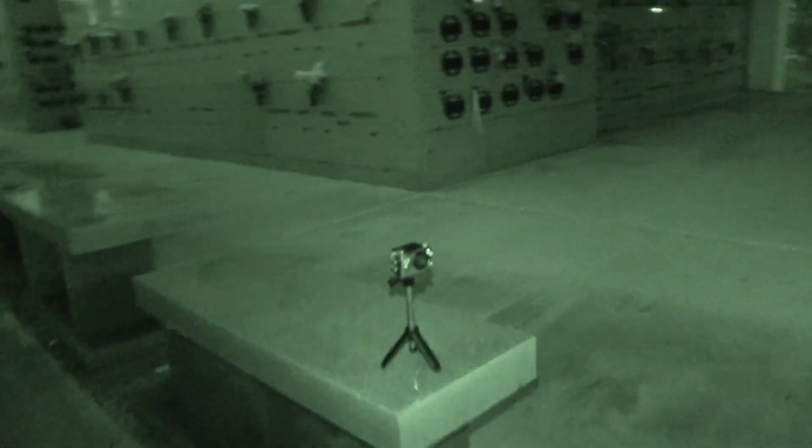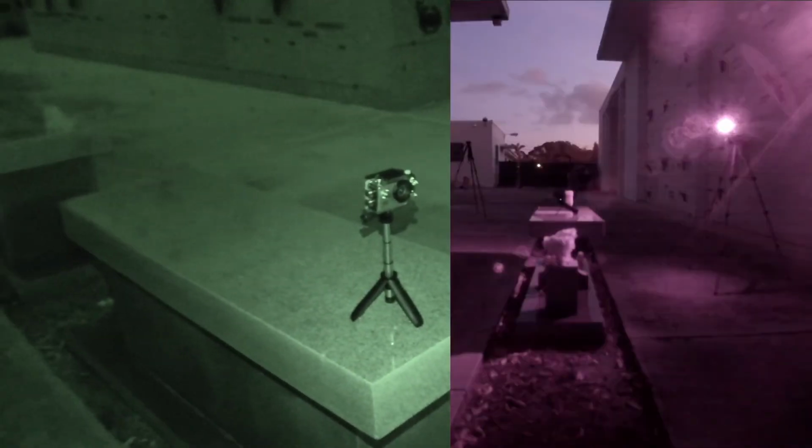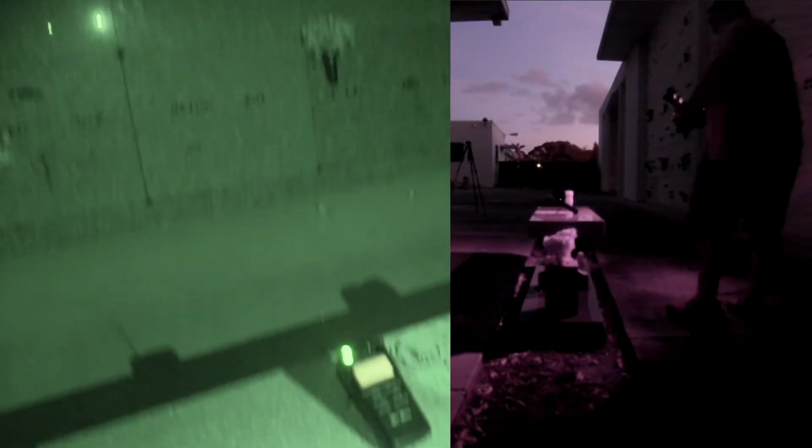Alright guys, so I've got everything set up on the remote station, so I'll go over what we've got real quick. We've got the full spectrum camera here, and that's shooting down the bench.